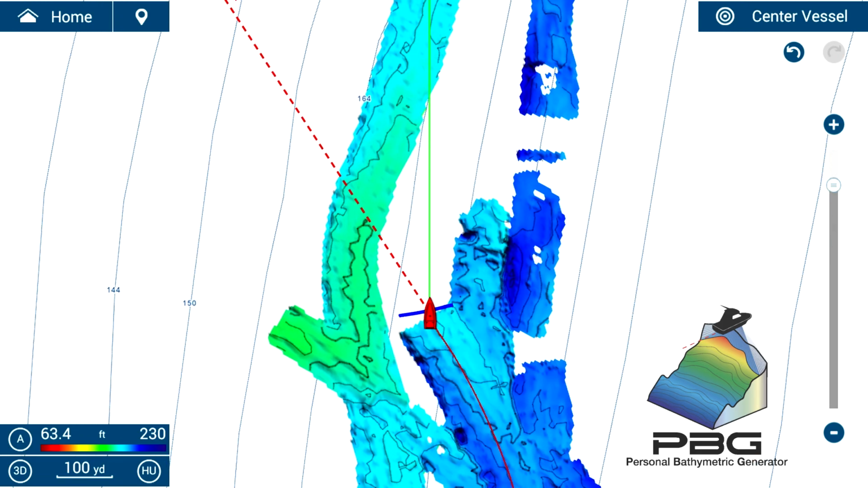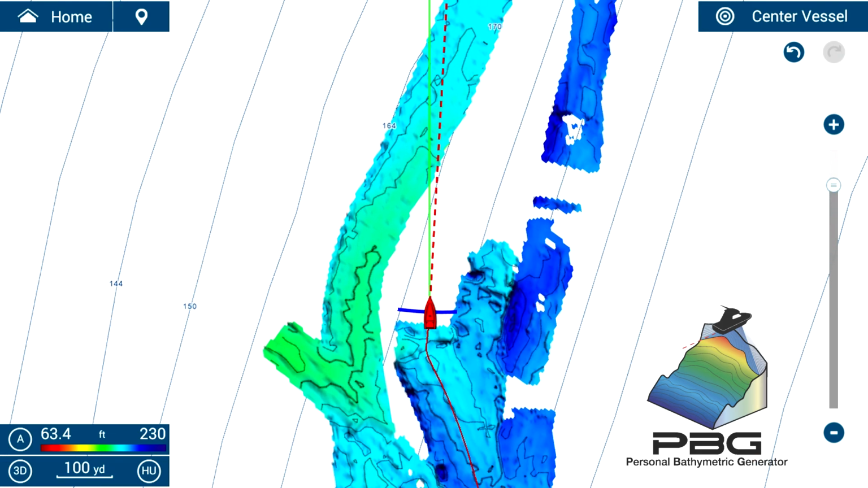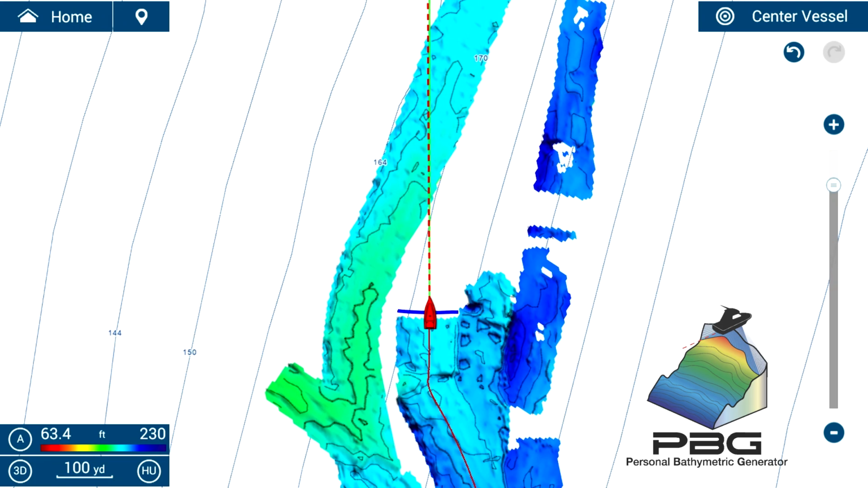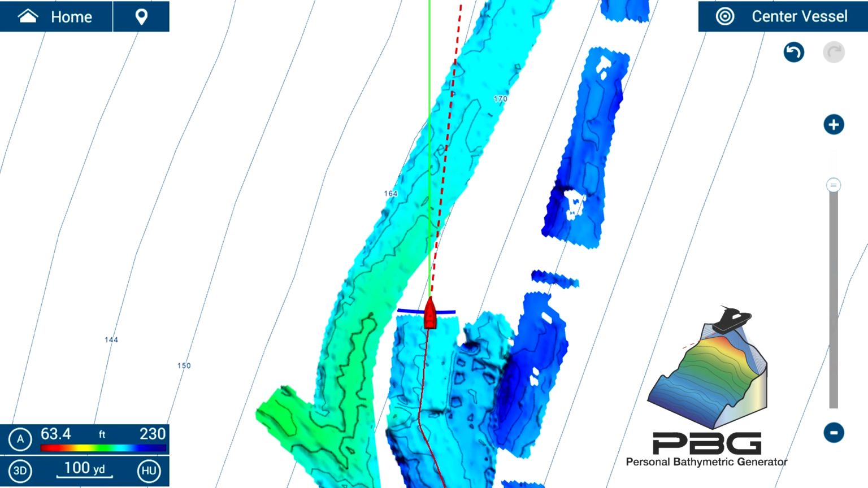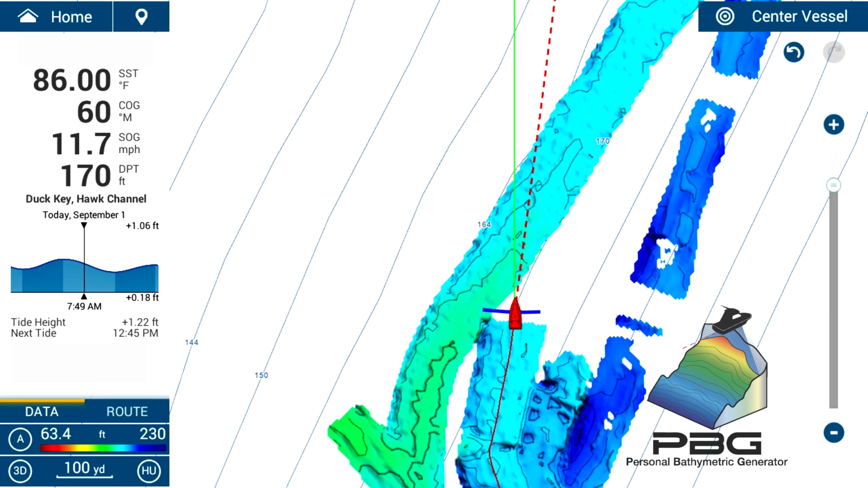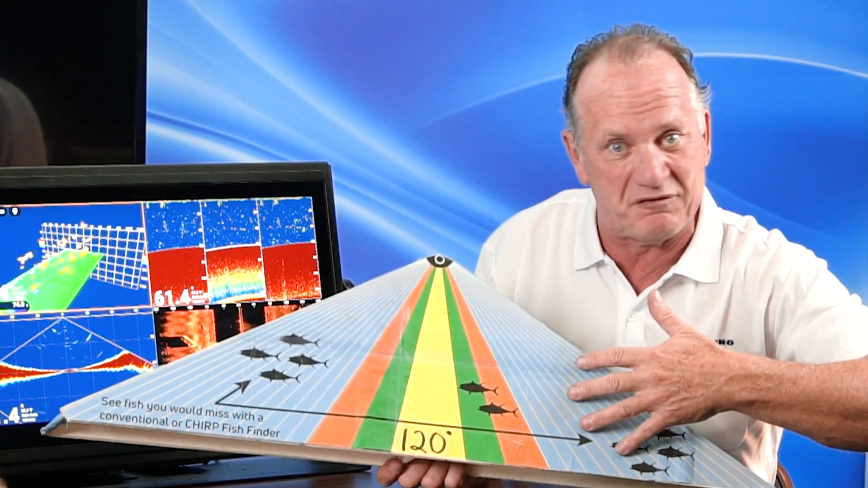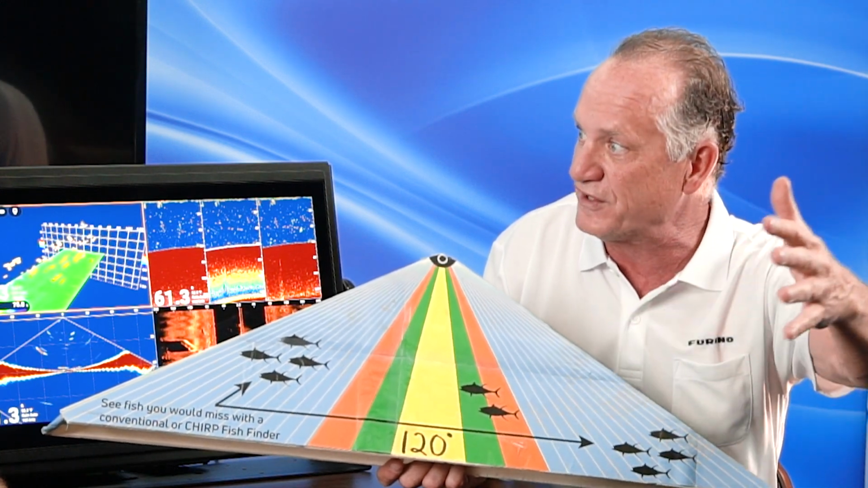It's a personal bathymetric generator. So you're creating your own personal bathymetric generated charts with the DFF3D anywhere you go in the world. You don't need charts if you're in, say, 300, 400, 500 feet of water to look at the bottom, when you can create your own charts, make a pass, have a nice wide coverage area, maybe a football field wide at a couple hundred feet. It's huge. And then, 50 yards or more, and then go back over it and look and see where the fish are that you passed over.